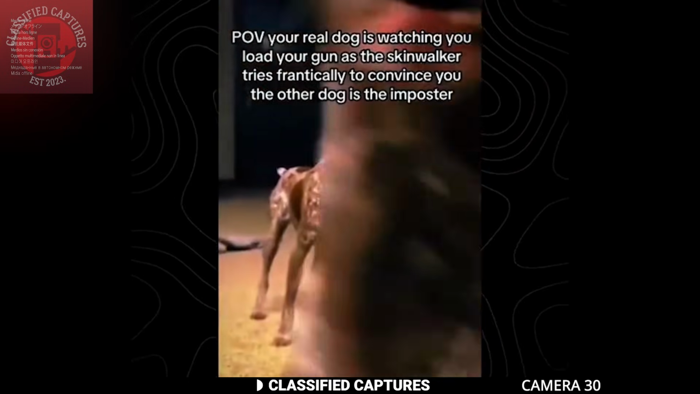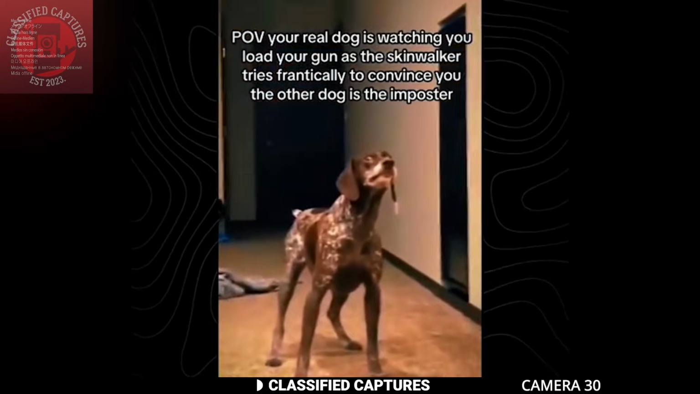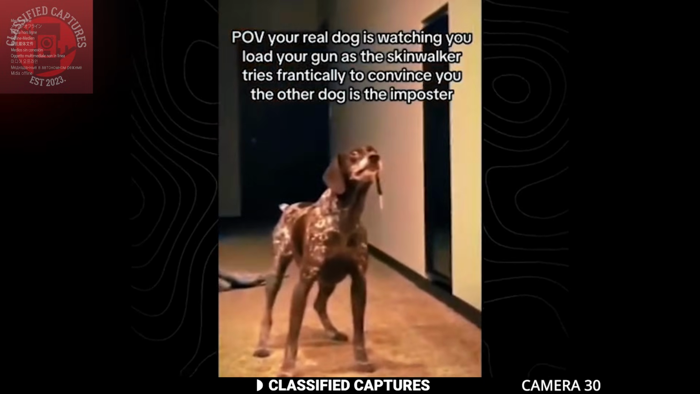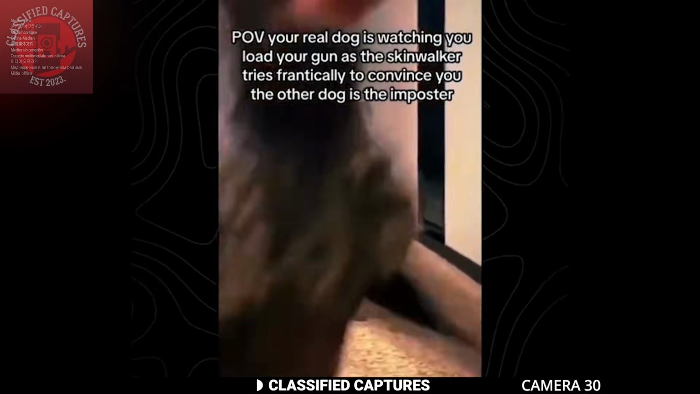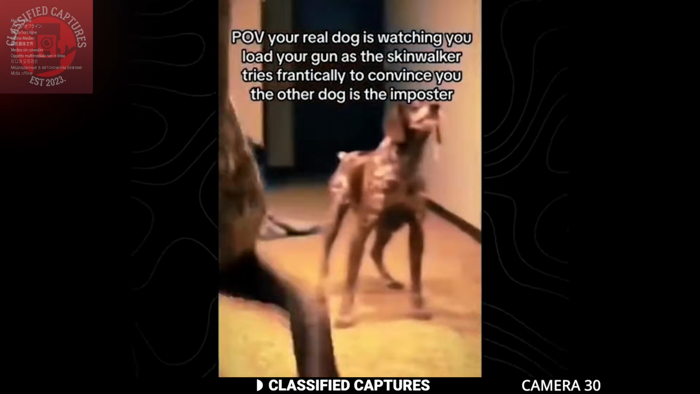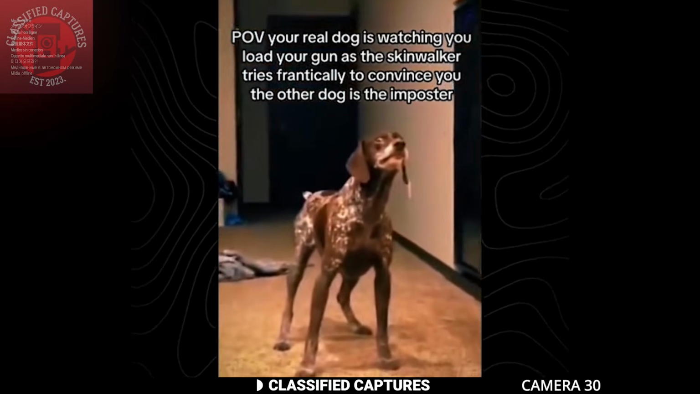One of the dogs was ecstatic, jumping all over him like it always did, full of energy and affection, but the other stood a few meters away, silently watching with an eerie, unnerving stare. The man began to suspect that one of these two might just have been something sinister, a skinwalker, a creature known for taking the form of others.